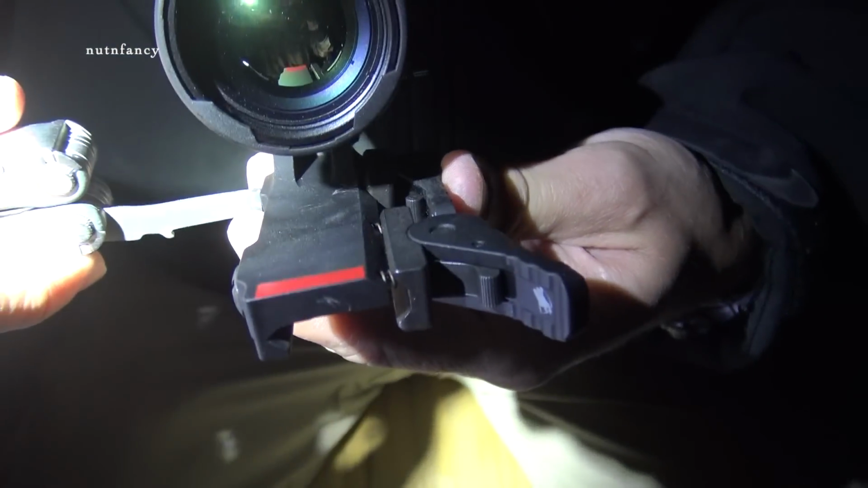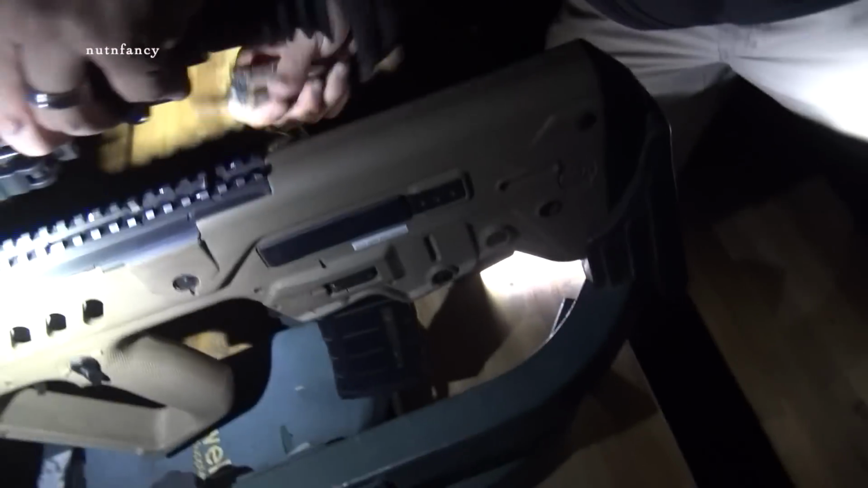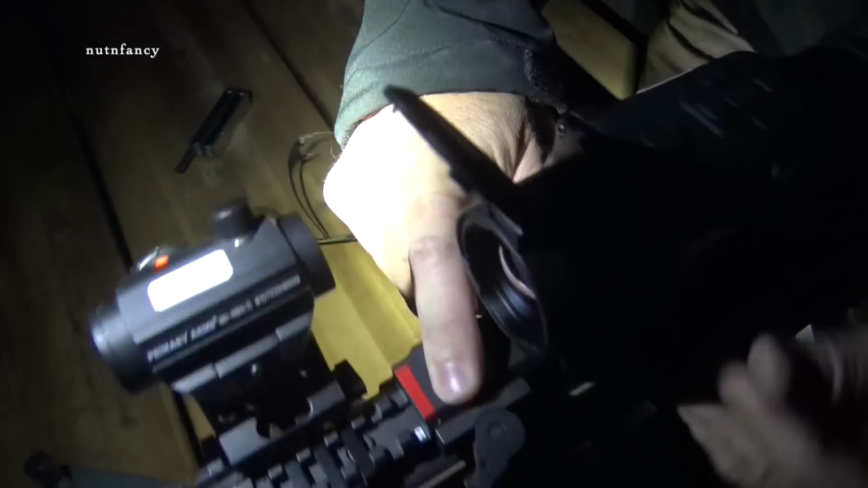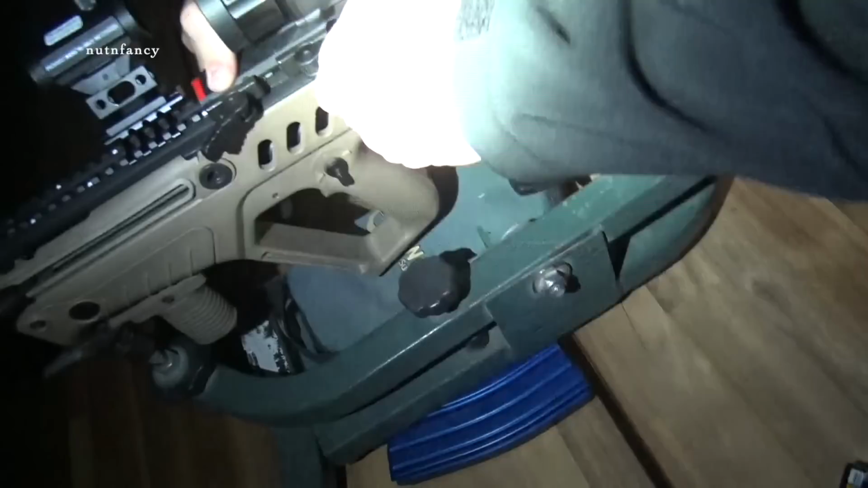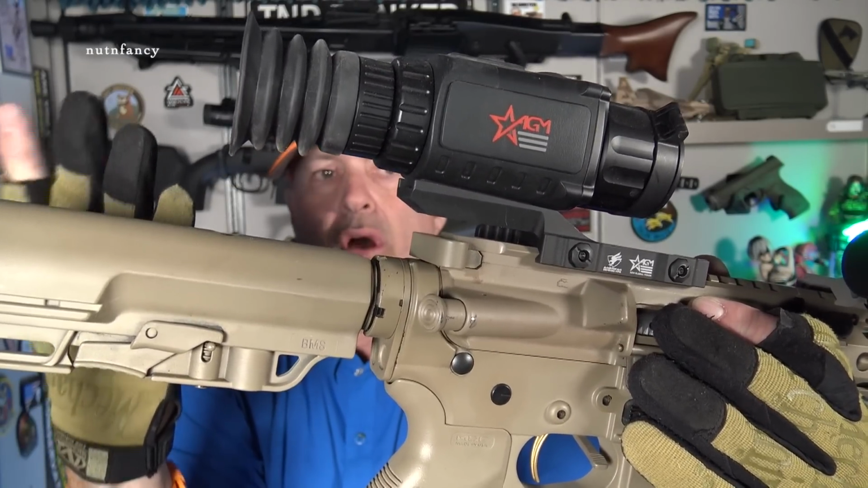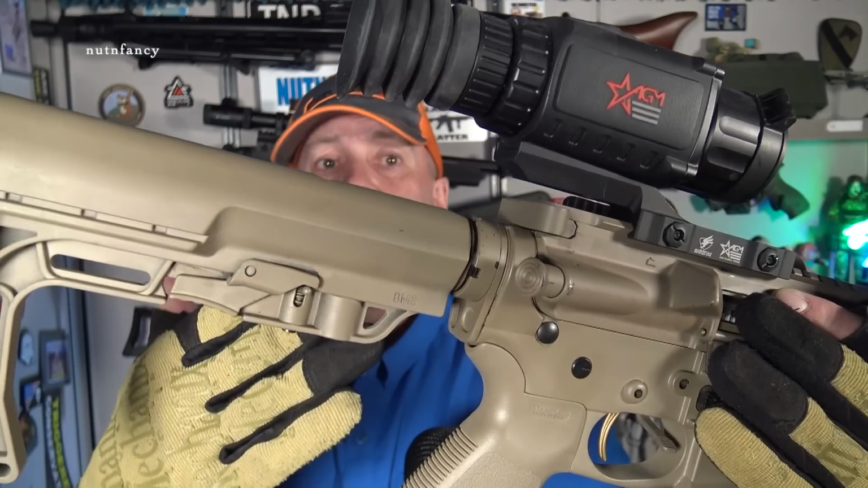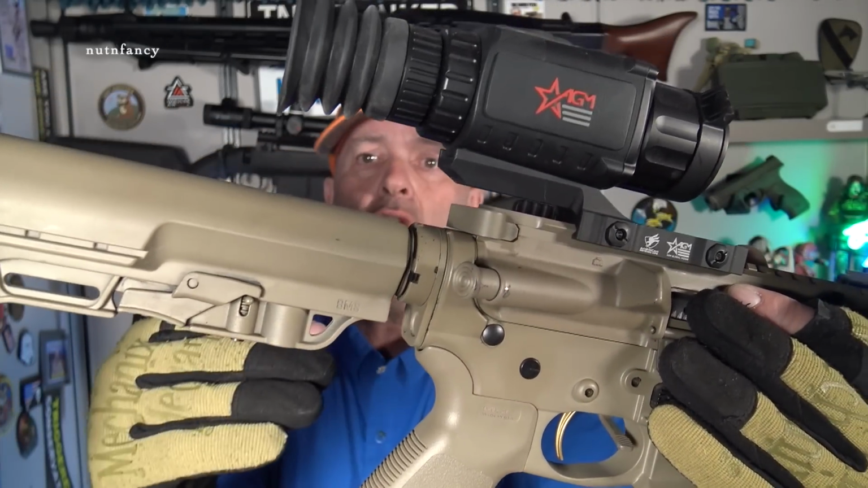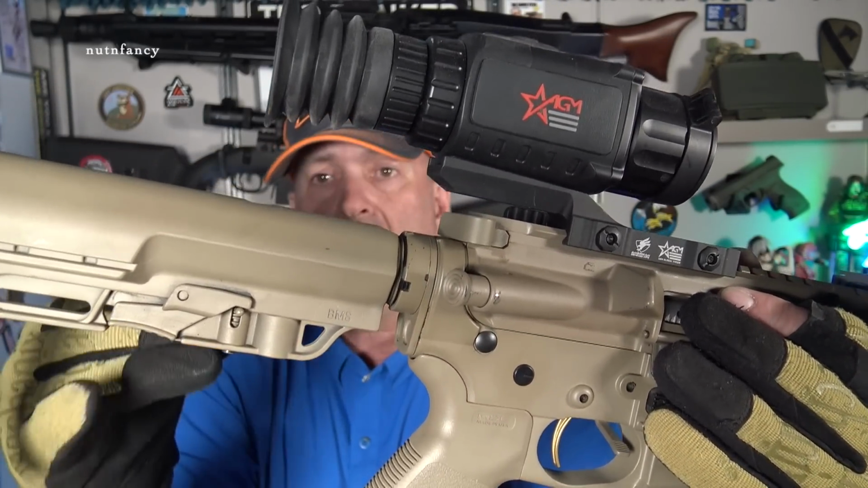It's included with a 2-claw Picatinny mount. I did find I had to tighten those sons of guns up really tight to get it to not move. Okay, it is transferable from gun to gun. So in this electronic thermal night vision device, you have profiles. You could attach it to one gun, save that profile, then transfer it to another gun, bring up that profile that has its own zero, and it can walk from gun to gun. That's kind of cool. I think most of you guys, like I would do, is leave it on one gun and call it good. That's your night vision chipmunk gun.